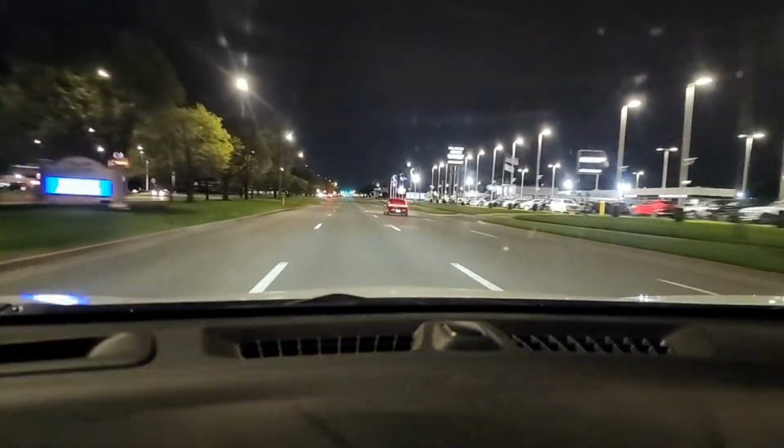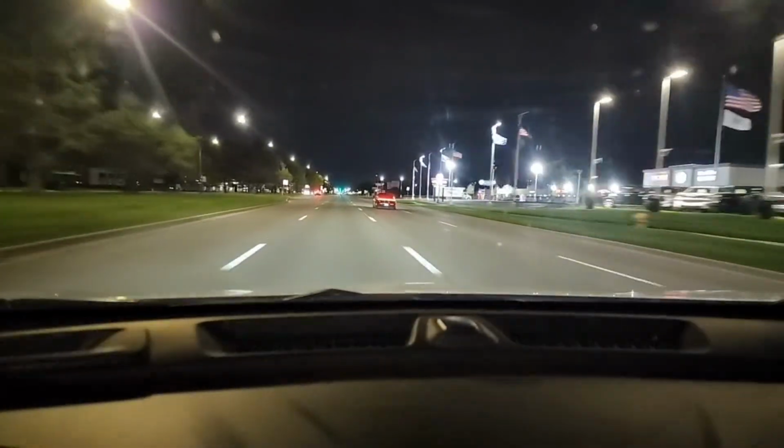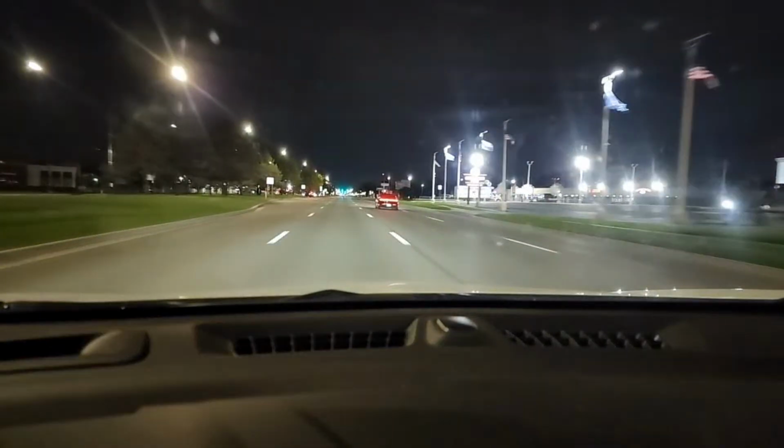So I'm cruising. It's very beautiful. But I've been with a lot of young drivers. These lights, I'm going to show you the back window again. You see the back window? It's a little clearer, but you still have those little star things in your eyes.